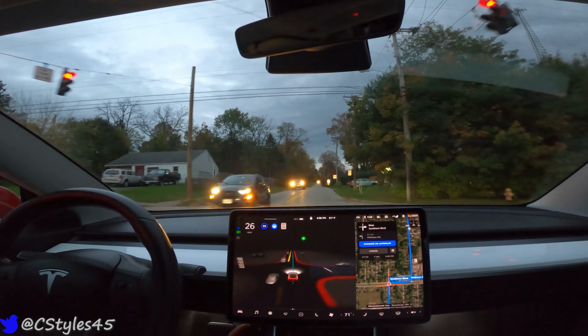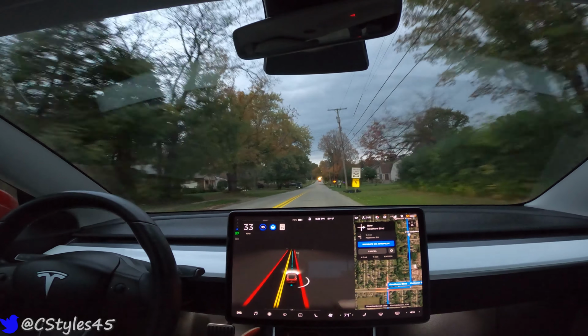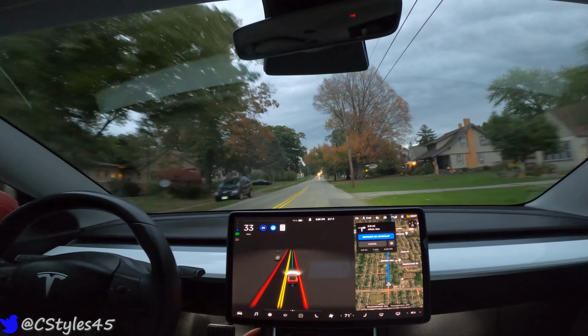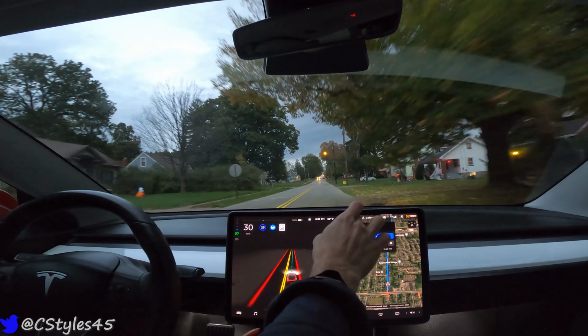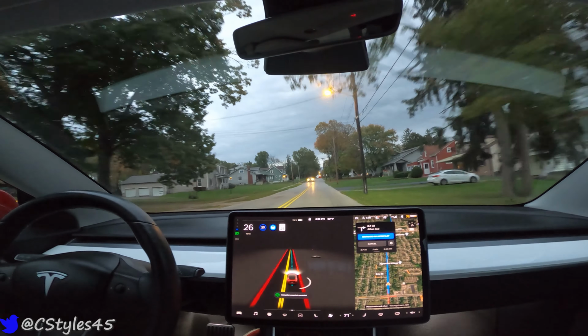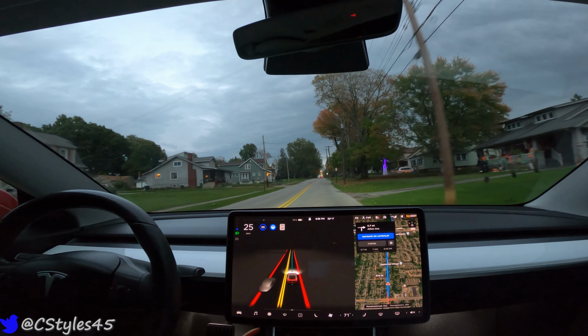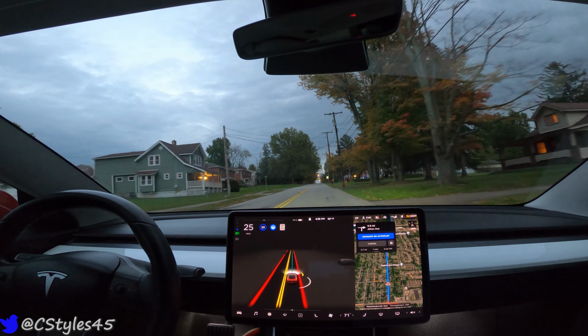We're not turning. All right, Beta, you're disappointing me right now. You made me look really bad. So there's a perfect example right there. The signal was indicating to go right, mapping showed it to go right, but lo and behold, it just blew right through it. That was weird. That's never happened yet.